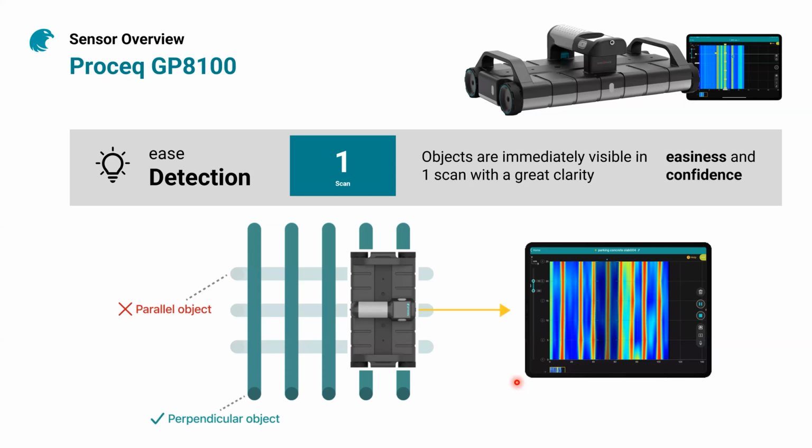The GP8100 also offers you something really new. You can detect items below the surface of the concrete with ease. If you have any experience with any ground penetrating radar in the past, you may remember that ground penetrating radar data is not the easiest thing to deal with.